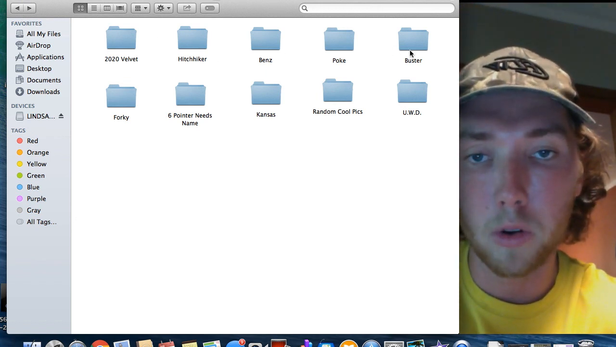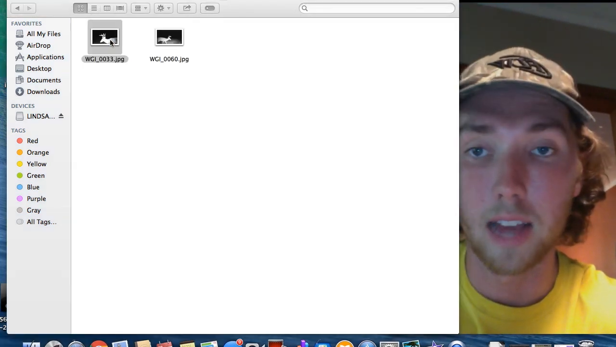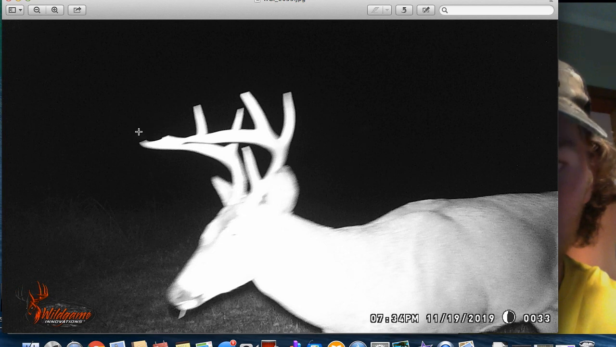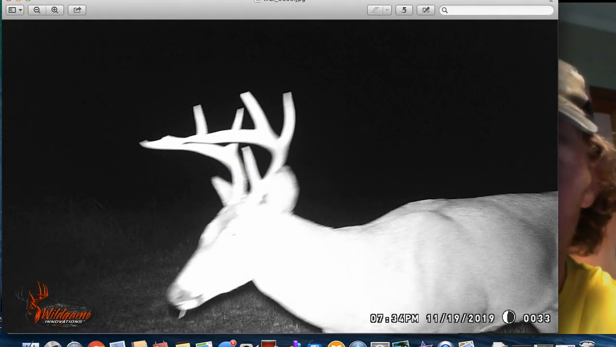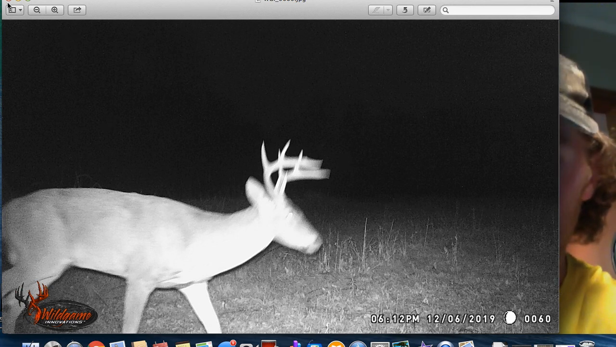Hitch, Benz, Poke, Buster. Oh, Buster, this is a weird deer. So this is a deer that showed up in the middle of the season. These two pictures are two of the only ones that I got of him in the middle of November. I called him Buster because it looks like he's busted a few different points off at this point. That was what day was that? 19th? Yeah. Evening of the 19th. He might have just turned December 6th. So he was around for a little while at the end of the season. I just called him Buster because it looked like he broke some points off.